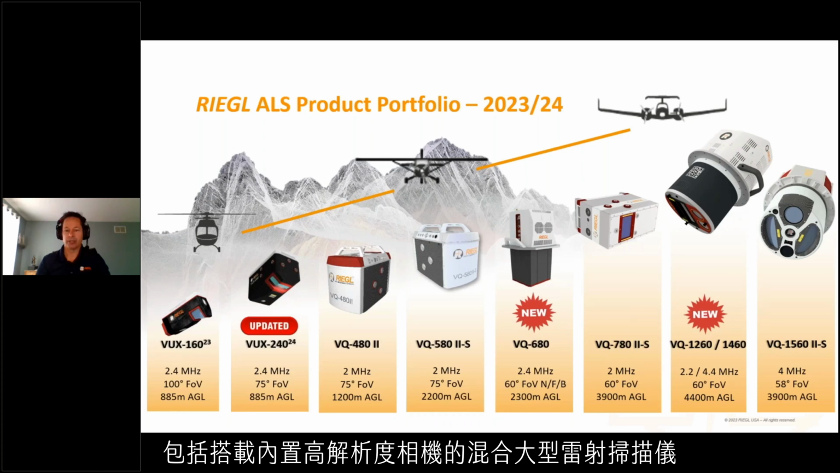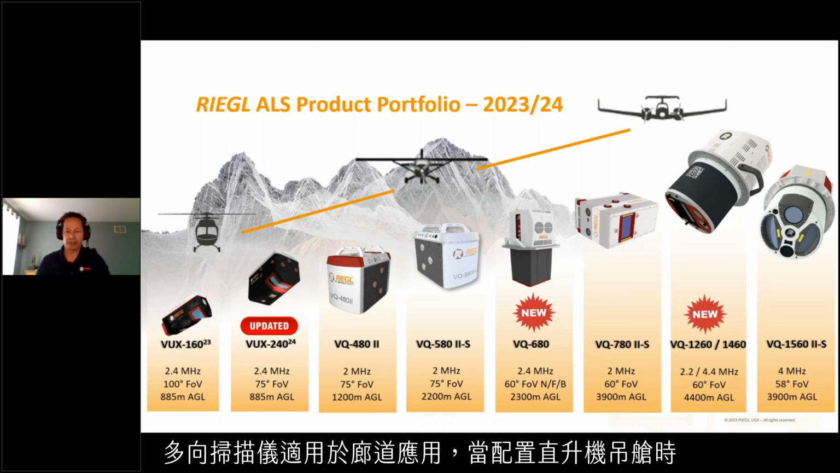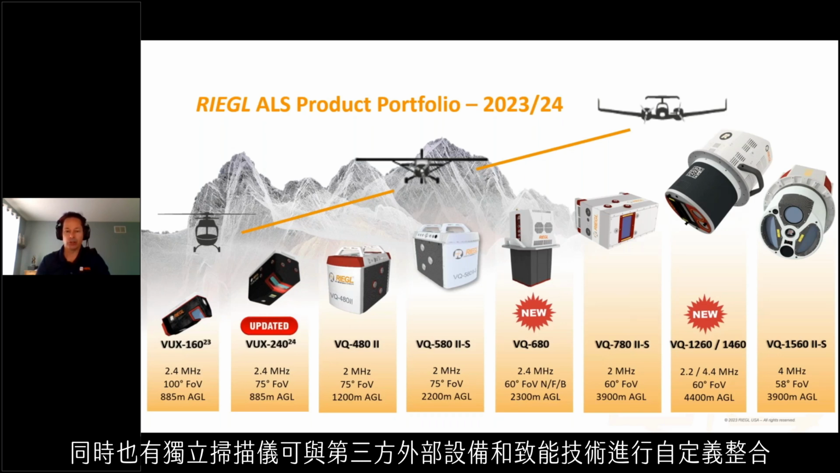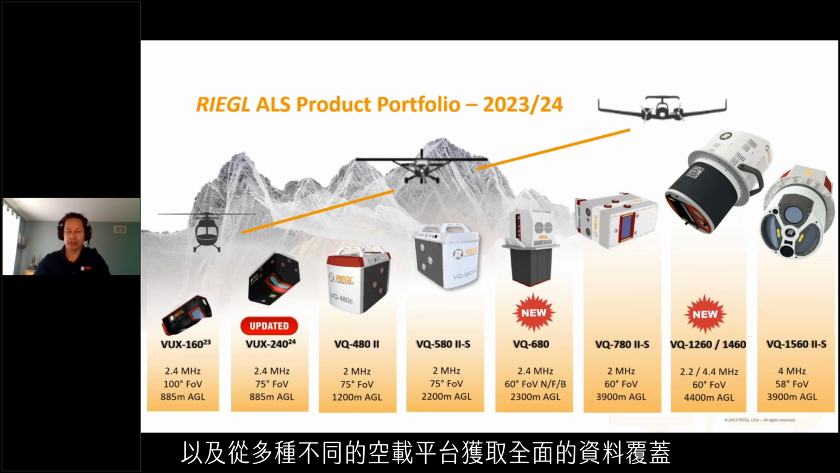These include hybrid large format laser scanners with internal high resolution metric cameras for wide area collection within an aircraft, multi-directional scanners for corridor applications when configured with a helipod, as well as standalone scanners for custom integration with third-party peripherals and enabling technologies. This extensive selection of sensor models means that payloads can be optimally configured to provide the highest quality and comprehensive data coverages from a large variety of aerial platforms.